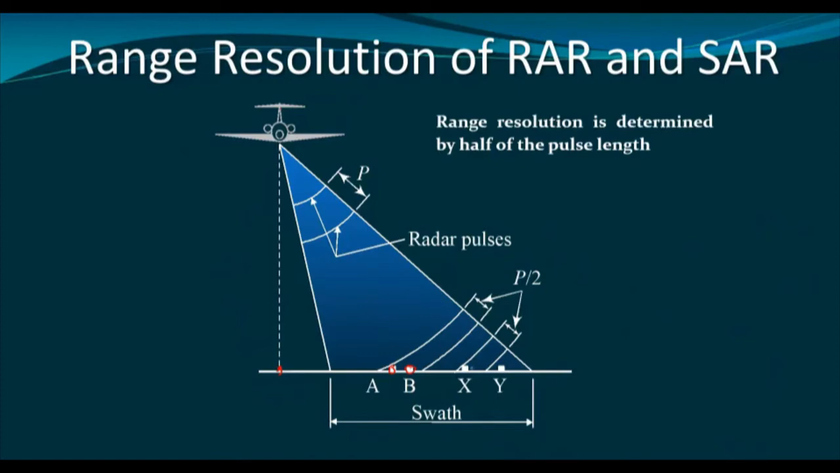However, the distance in between object X and object Y is wider or longer than half of the pulse length. Therefore, they would be identified on the imagery clearly. So, this is the basic concept of spatial resolution in the range direction. We have to understand that the concept of range resolution is actually the same for the real aperture radar and the synthetic aperture radar.